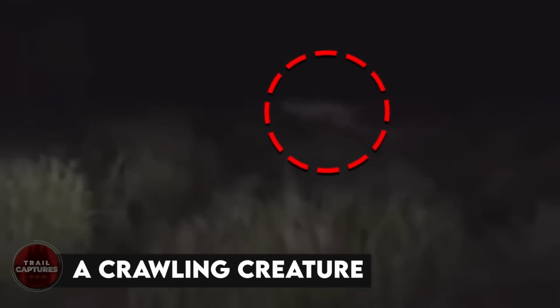A crawling creature. This video has sent shivers down the spines of everyone who's watched it. In the dead of night, a strange, luminous creature is seen crawling on the ground in an isolated location. Some refer to it as the rake, while others speculate that it might be an unidentified animal. However, the individuals who captured the footage claim that although it resembled a human, it was undoubtedly not human. So what exactly was it? Perhaps we'll never truly know.